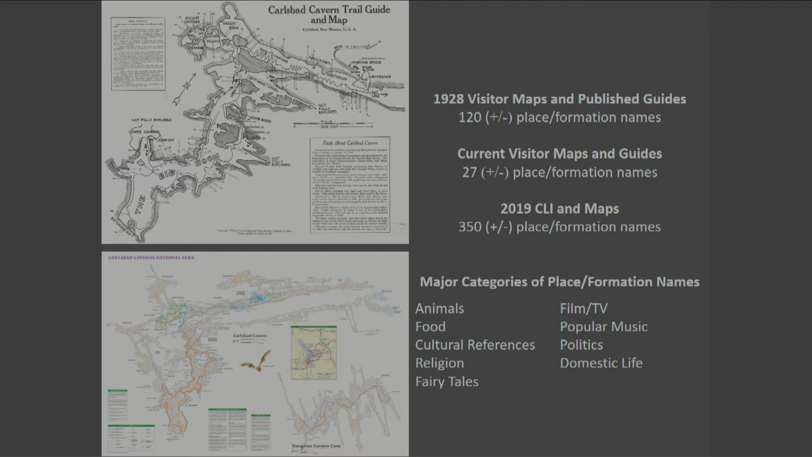One of the most significant aspects of the Carlsbad Caverns cultural landscape is the long-held practice of bestowing names on cave rooms, formations, and other natural features. During our research, we discovered documentation of over 350 rooms and features that had been named over the past 100 years of exploration inside this most visited portion of the cave. So, 350 names.